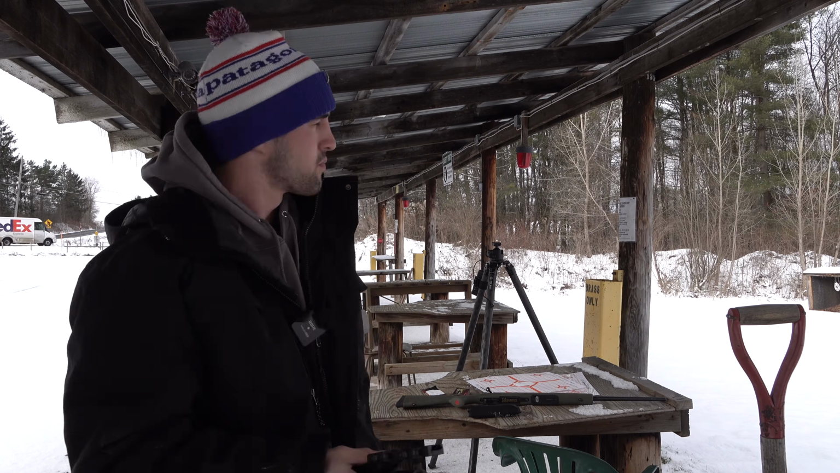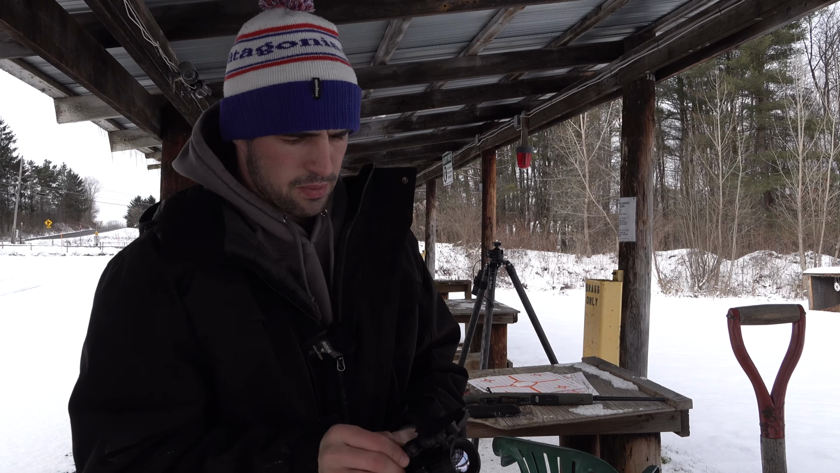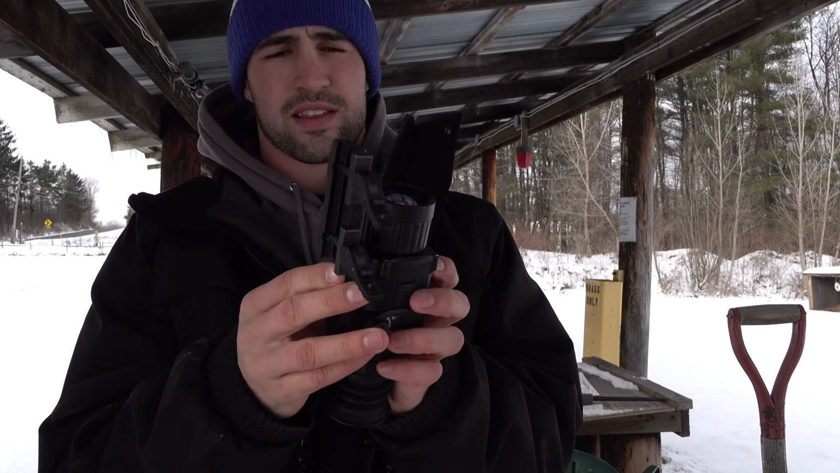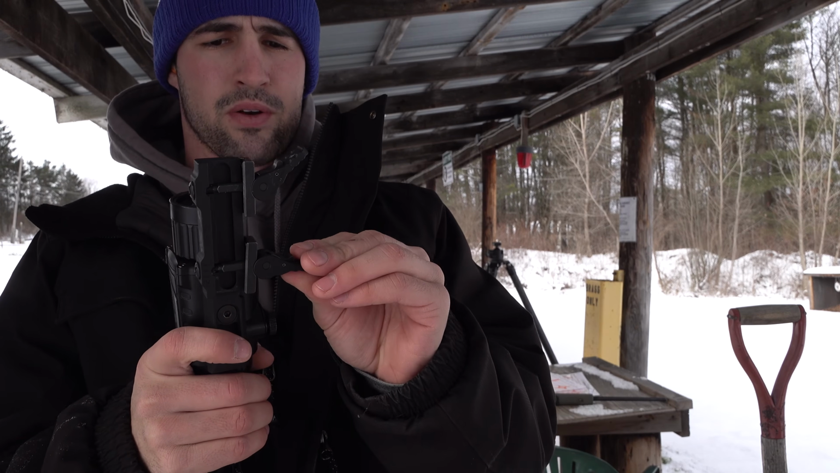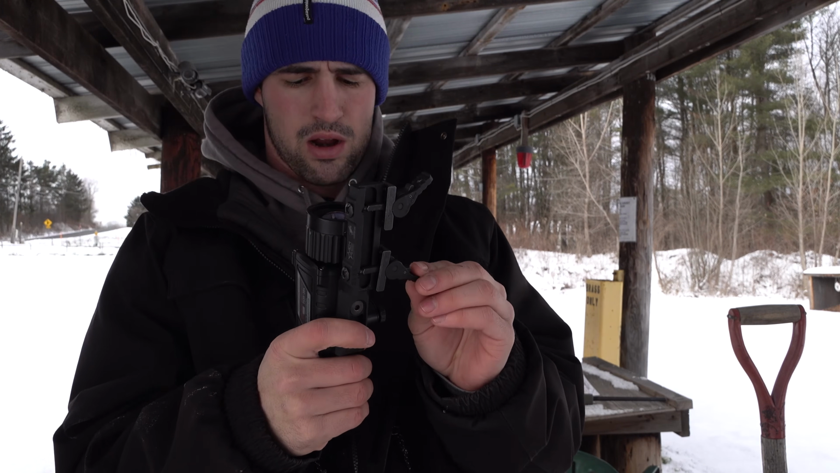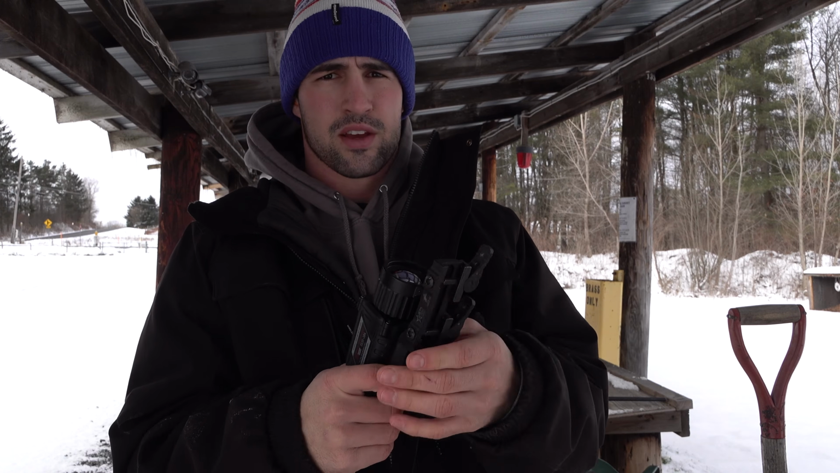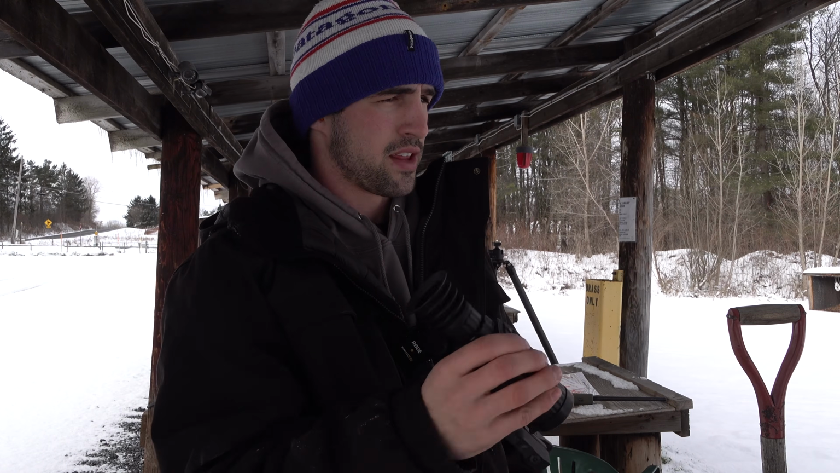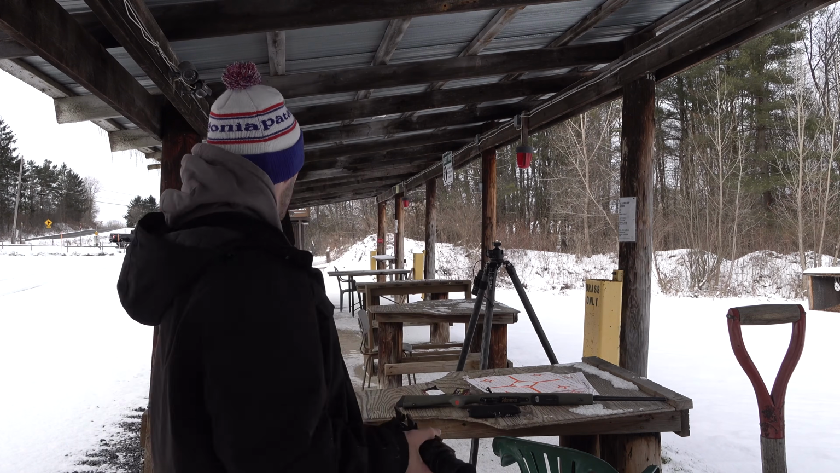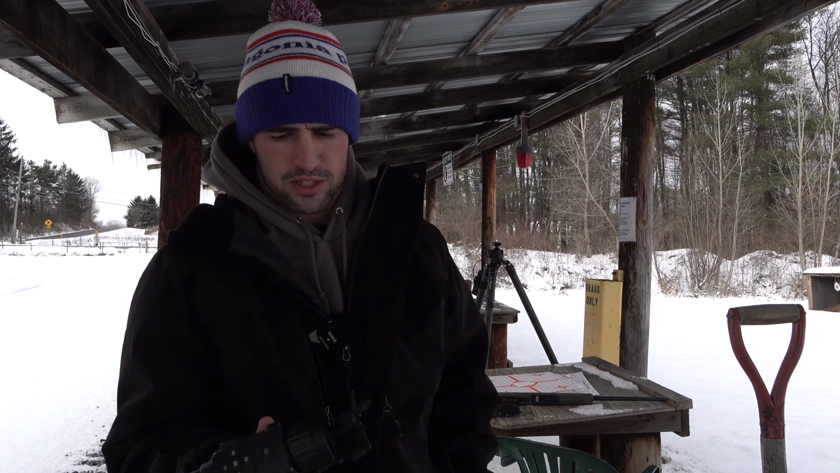First tip here, when you throw this on the gun, these throw levers on the American Defense quick detach make it a return to zero. So make sure these throw levers are nice and snug when you tighten them down on the Picatinny rail. That way you can take it off the gun. Before I go into a spot, I'll scan the fields, or I'll park the truck and scan from the truck, and then I'll throw it on the gun and go hunt, making sure there's nothing out there beforehand. So just make sure those are nice and snug, and then you should be able to take it off and on the gun.